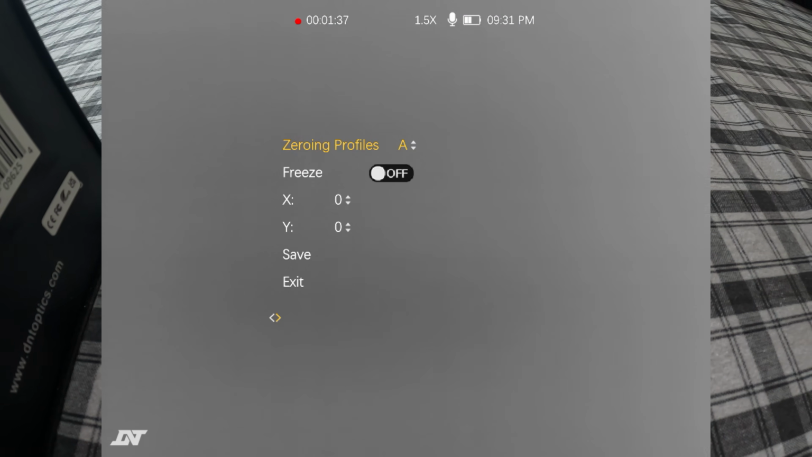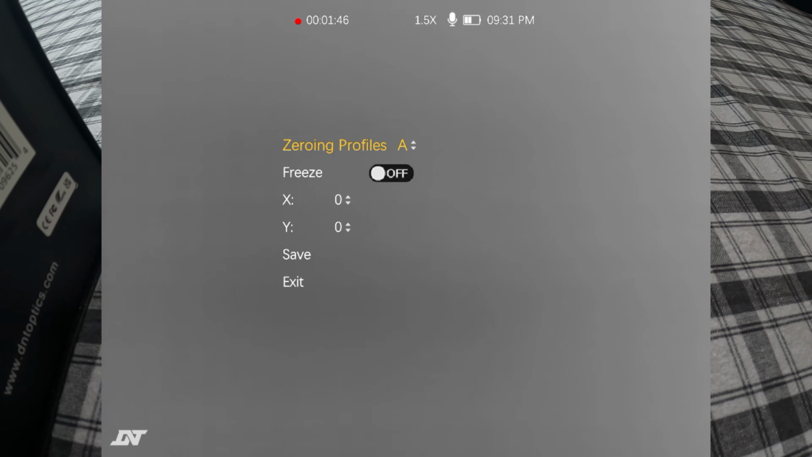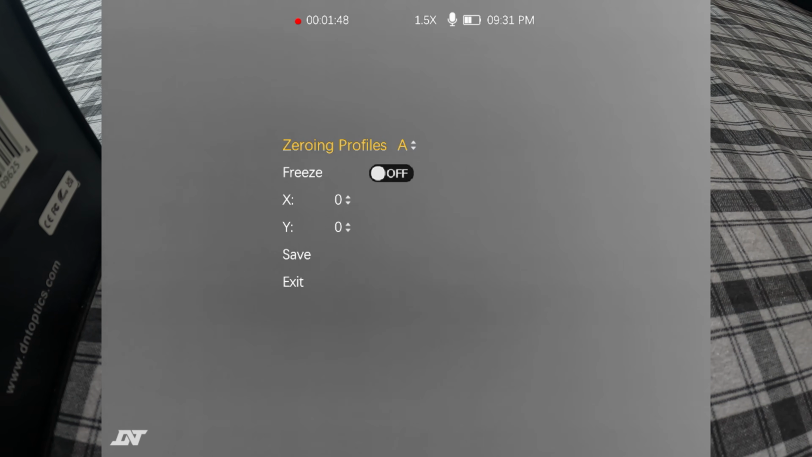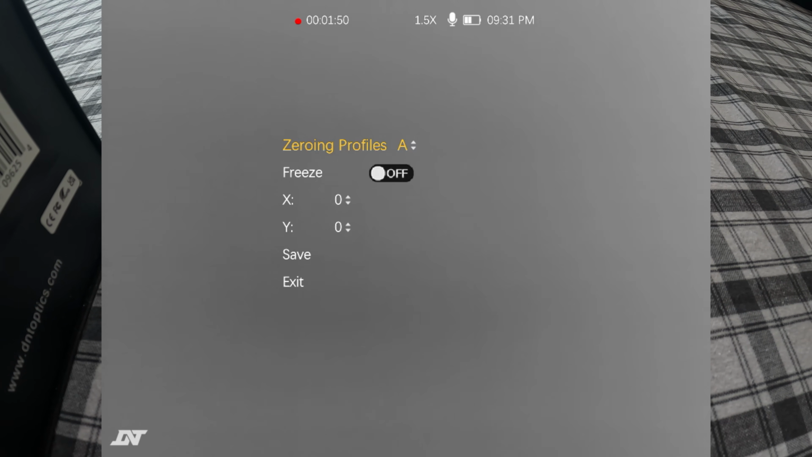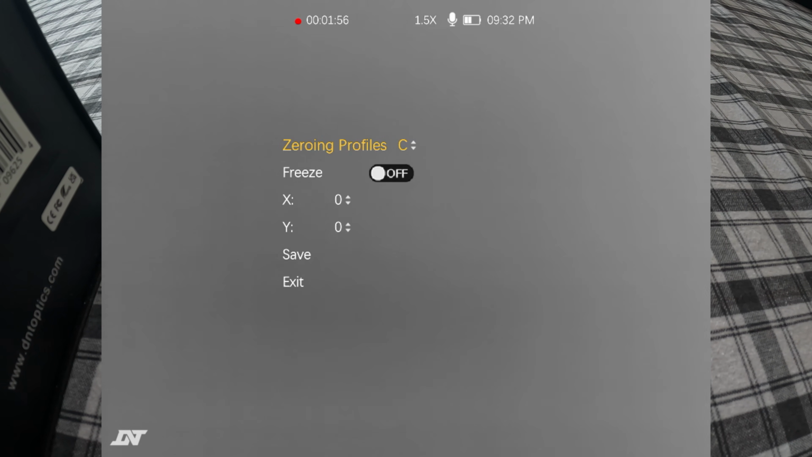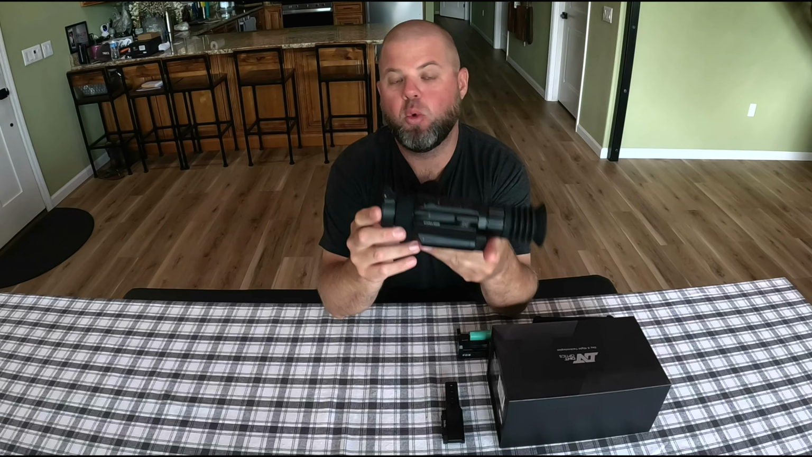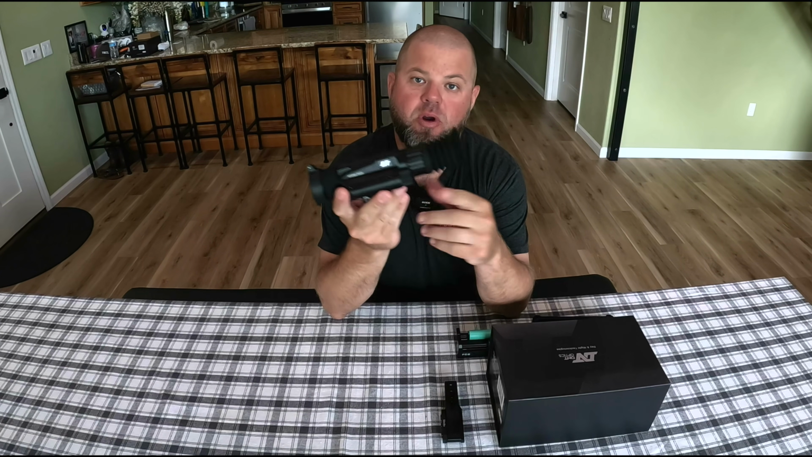And again, here's all those zeroing profiles where you can go in and adjust your XY axis. I've also shown this in some other videos as well. Super easy to sight this in. You can literally do it in like 1 to 2 shots, because you take a shot at a particular target, keep your rifle still, and then just go in here and move your XY functions over until the crosshair touches the bullet hole that you just shot, and you're technically zeroed in. Unbelievably fast.